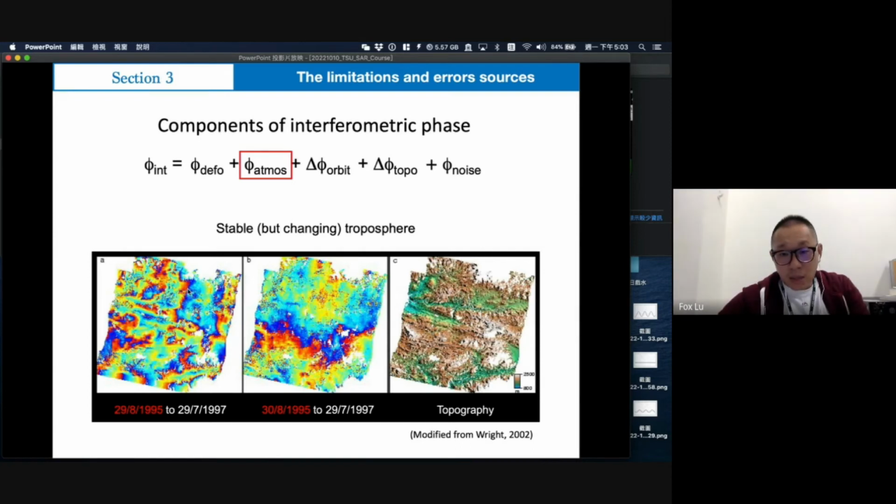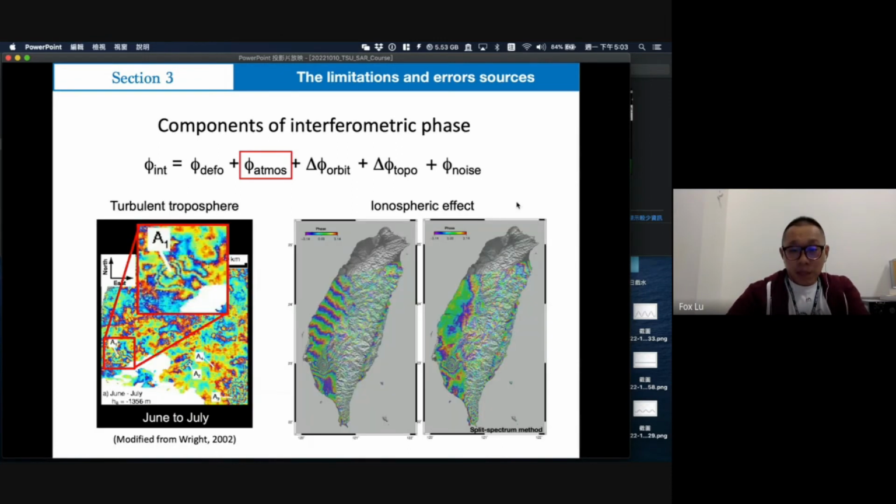Here are the mountain areas. You can see from the plane to the mountain area here, almost three fringes. And then the southern part here is the mountain area. You can see this shape is very close to the topography. So we know the atmospheric dry delay will follow the elevations. But there is still another big problem: the turbulent tropospheric effect.